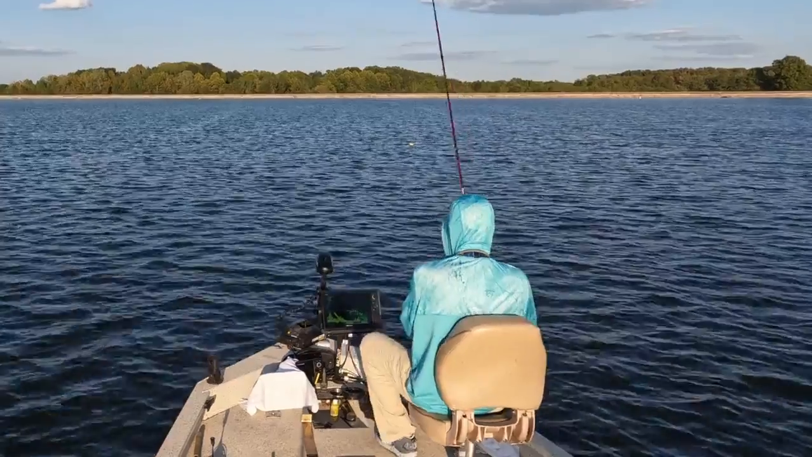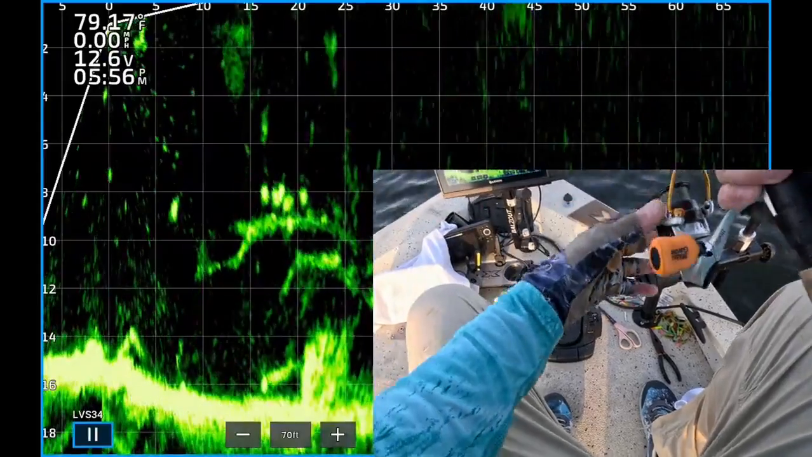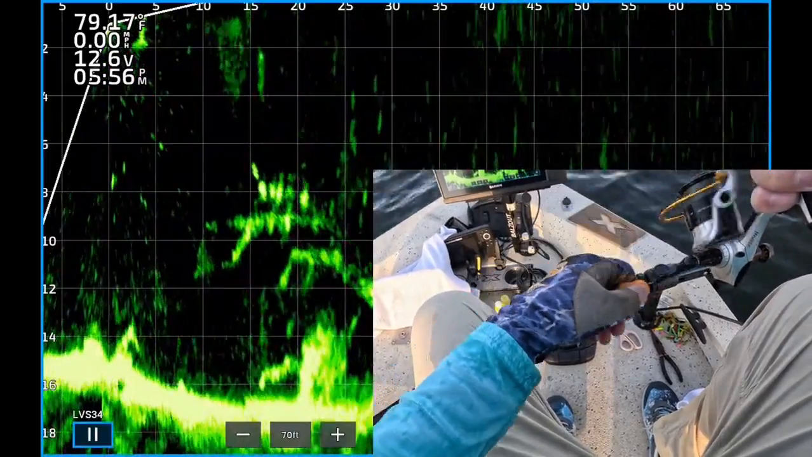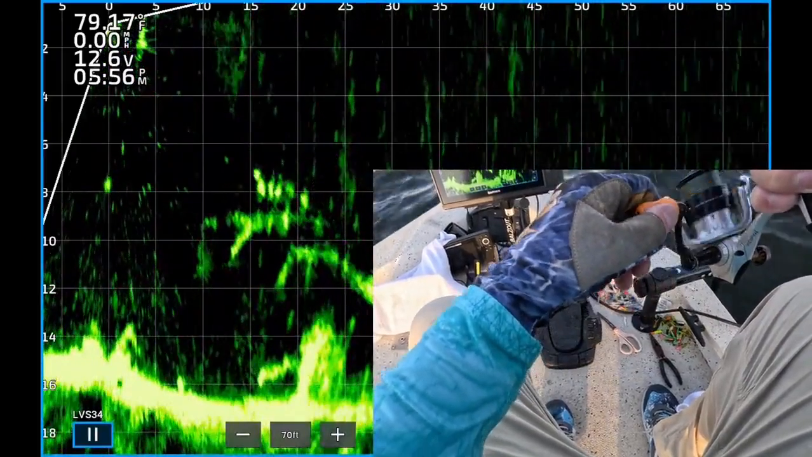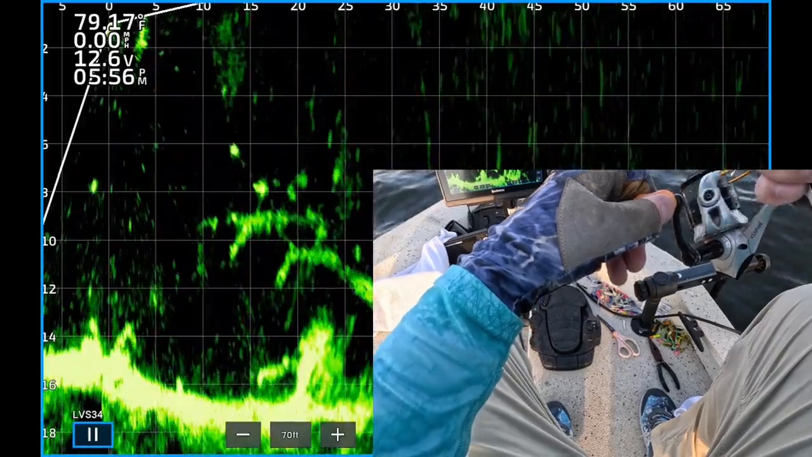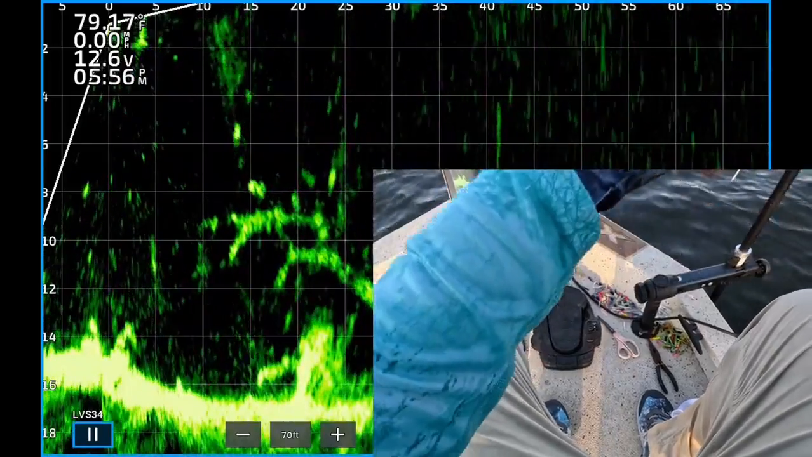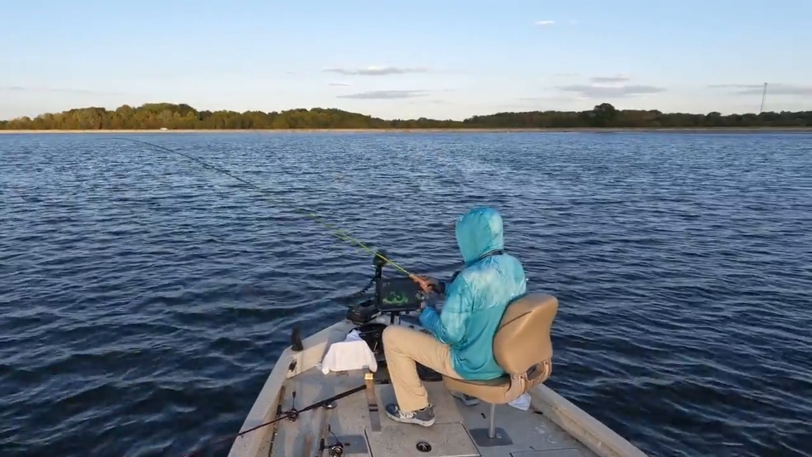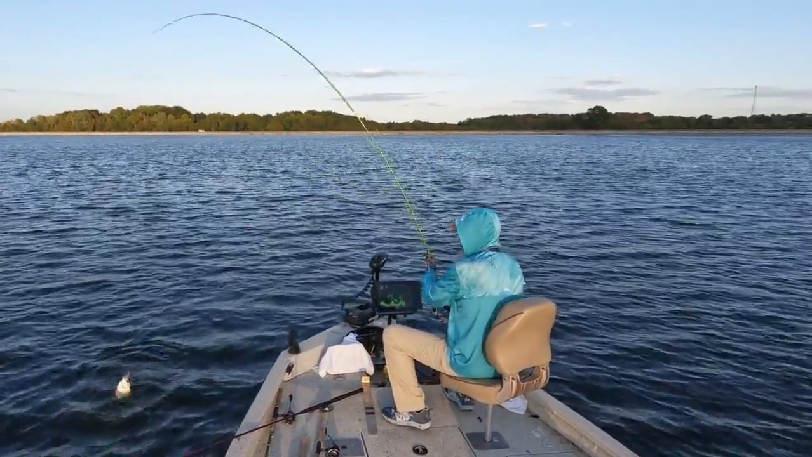All right, let's see if we can catch another one. There you see the weight and jig 22 feet from the boat, dropping down about 8 feet deep. There's some nice looking crappie above that branch, 4 or 5 or 6 of them. And boom, one of them just hit it. There's one. 557. Small one. He's a keeper though.